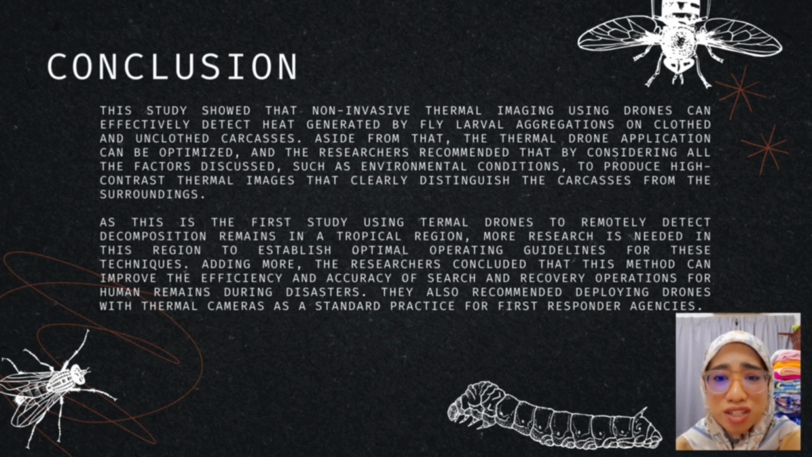As this is the first study using thermal drones to remotely detect decomposing remains in a tropical region, more research is needed in this region to establish optimal operating guidelines for these techniques. Adding more, the researchers concluded that this method can improve the efficiency and accuracy of search and recovery operations for human remains during disasters.